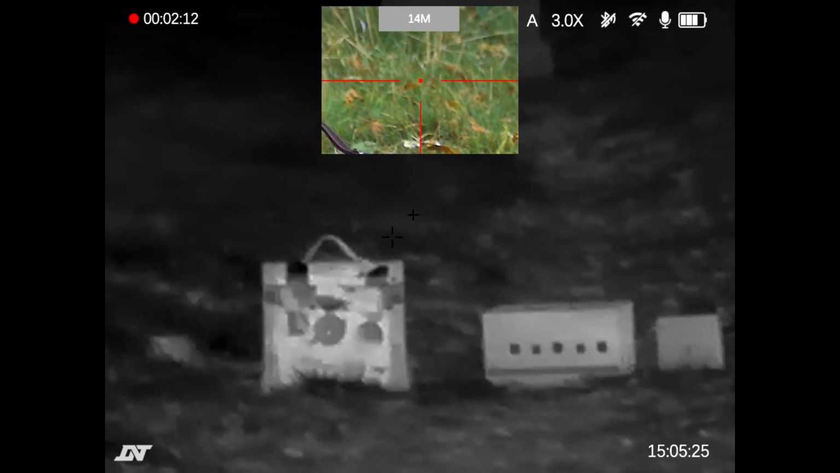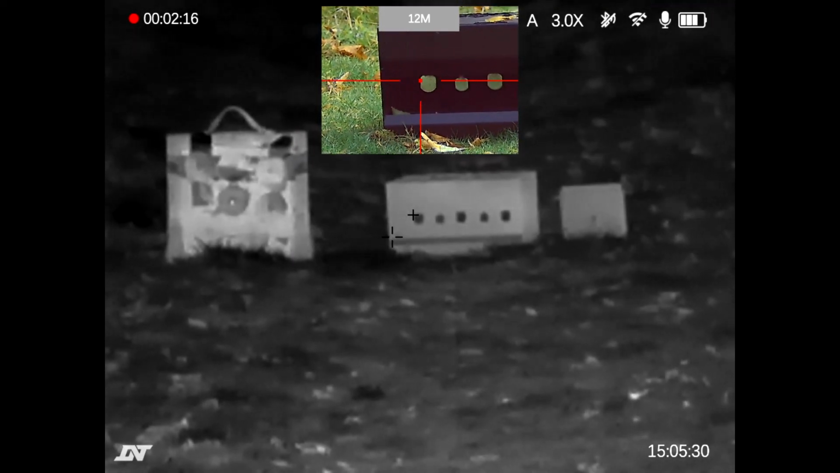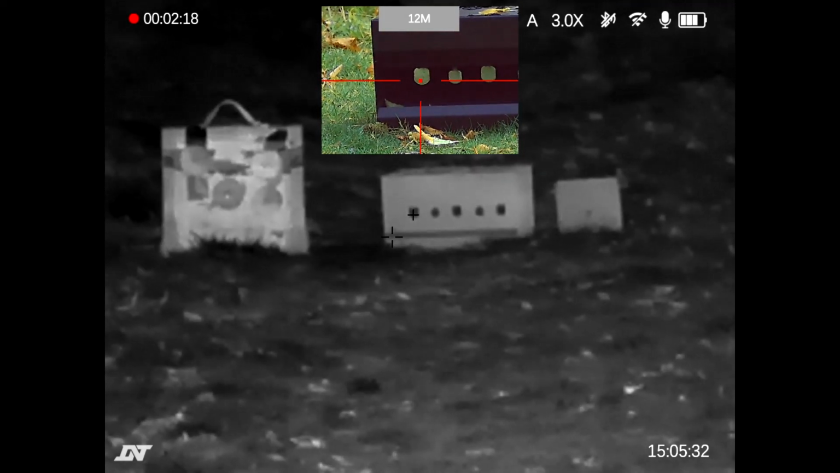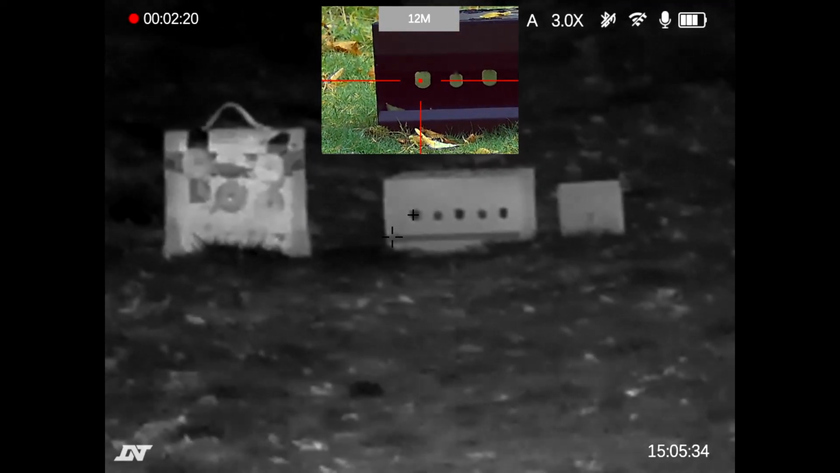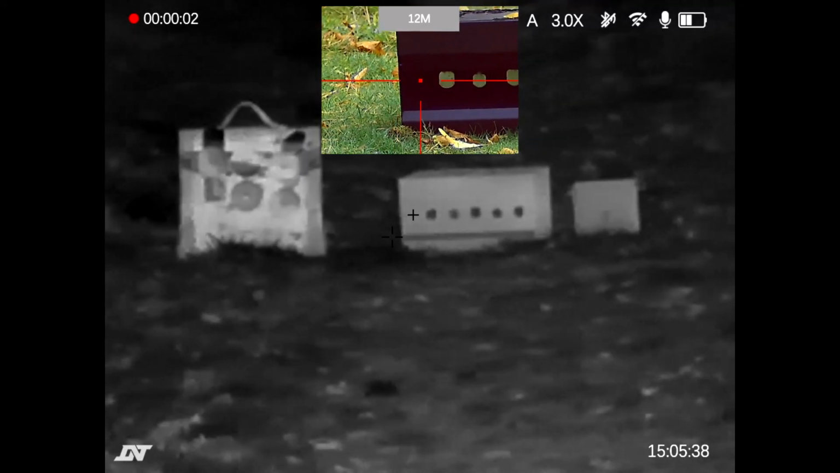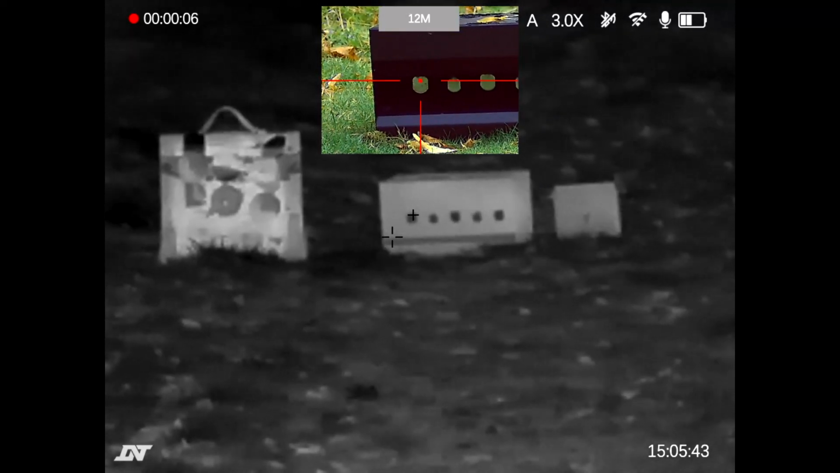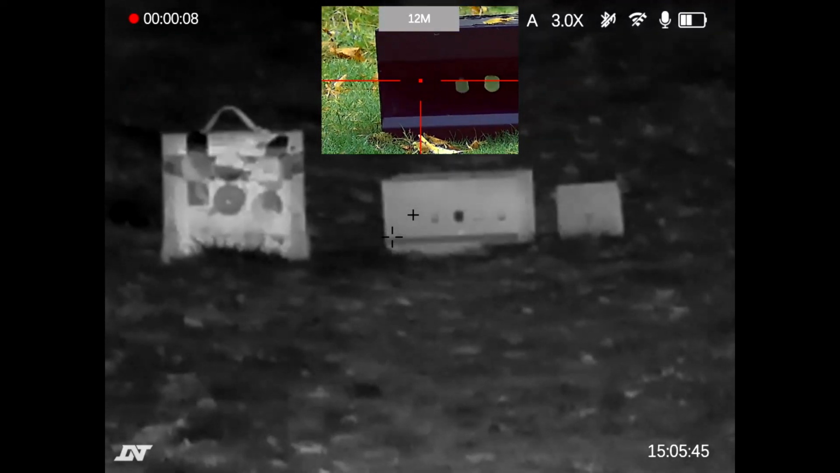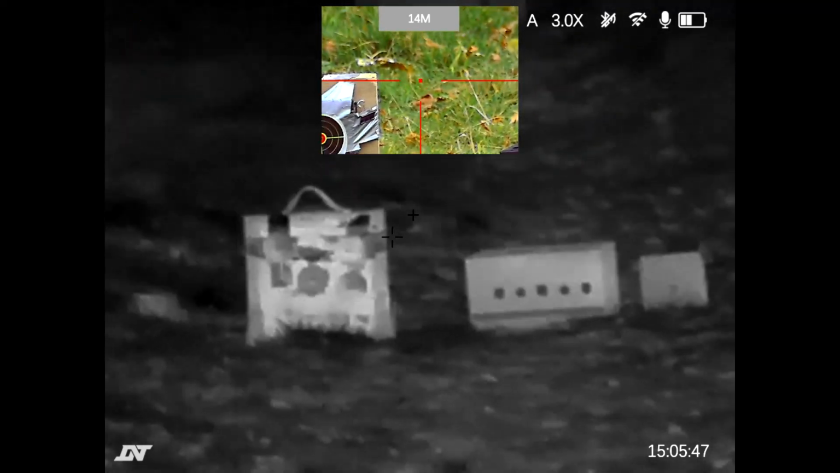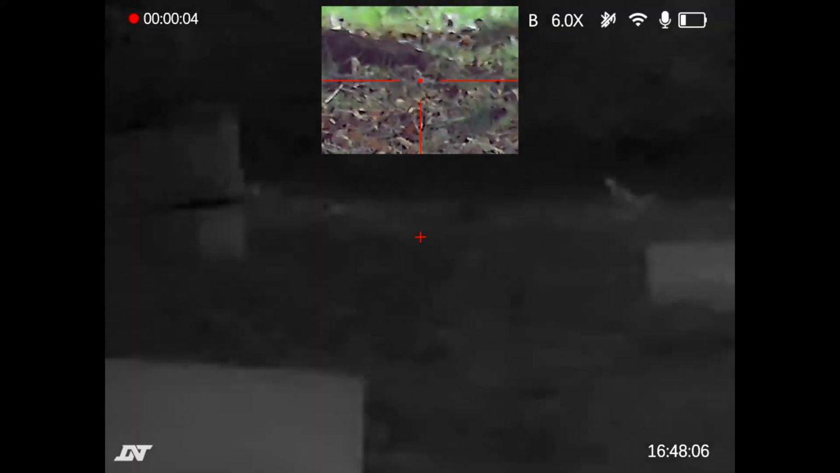Let's just, as a quick wee test, I'm going to aim digital and then thermal. I repeated the zeroing procedure at 20 meters and then 30 meters, but I won't show you that because I'm just trying to keep things short.